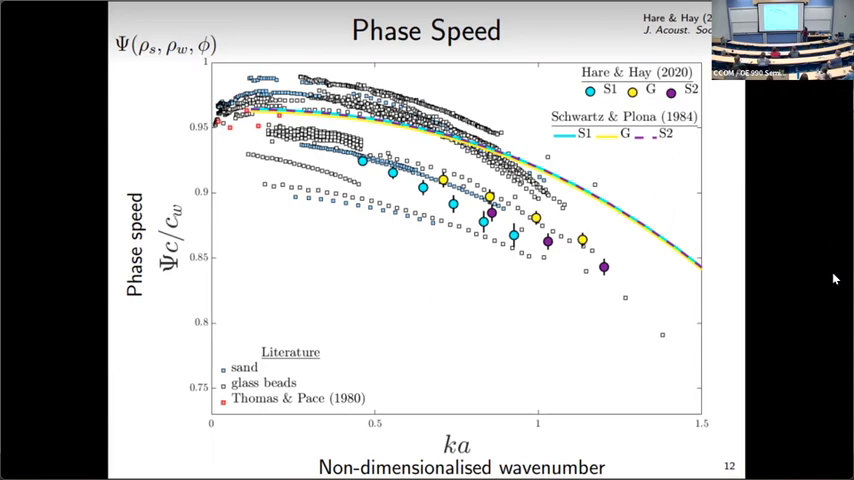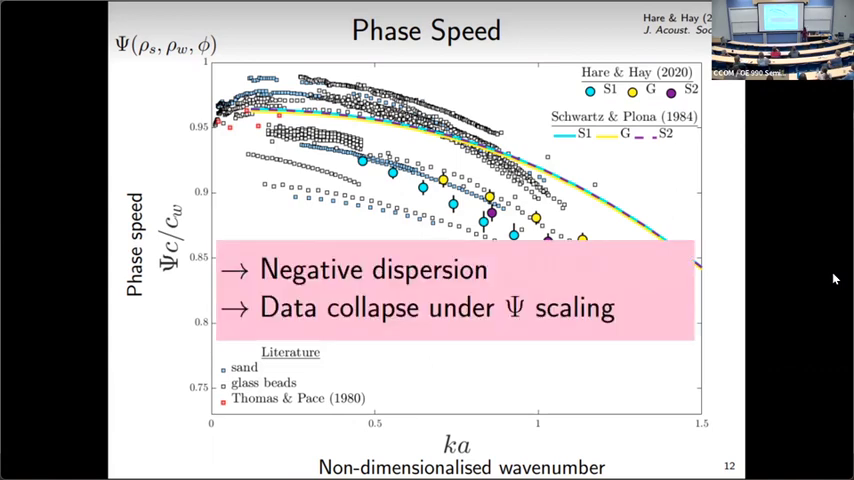That reduces the scatter a lot; especially our measurements have collapsed, and some of the other measurements have collapsed on themselves. So the take-home message for this part was that we observed that negative dispersion as well, and really this data collapse under size scaling, showing the importance of concentration and the dependence of sound speed on concentration.